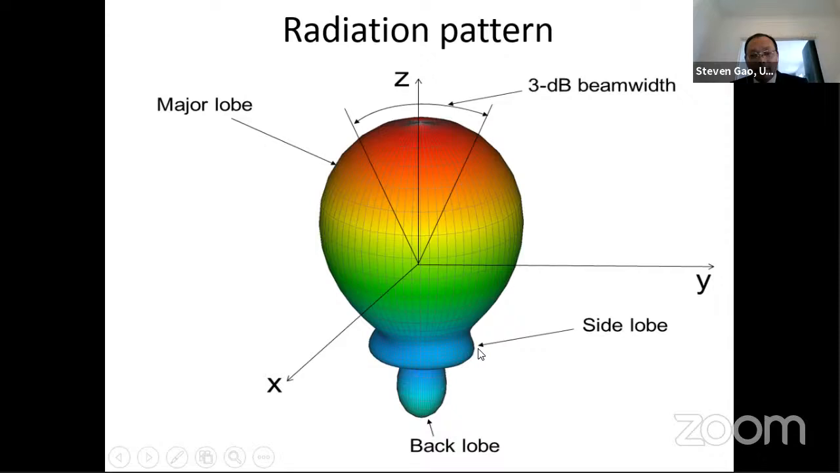Also, there's a side lobe, which is also radiation towards a direction we don't want. So in antenna design, we want to focus energy in the main lobe and reduce energy towards the back lobe and the side lobe. Also, there's the 3 dB beam width, basically the half power angle range.